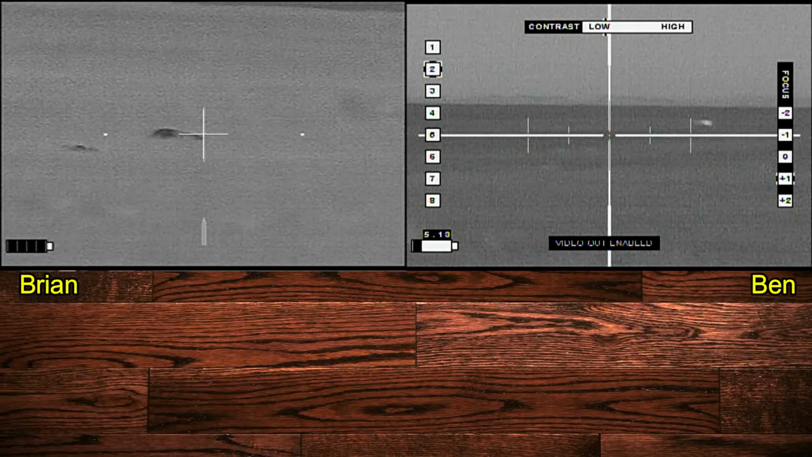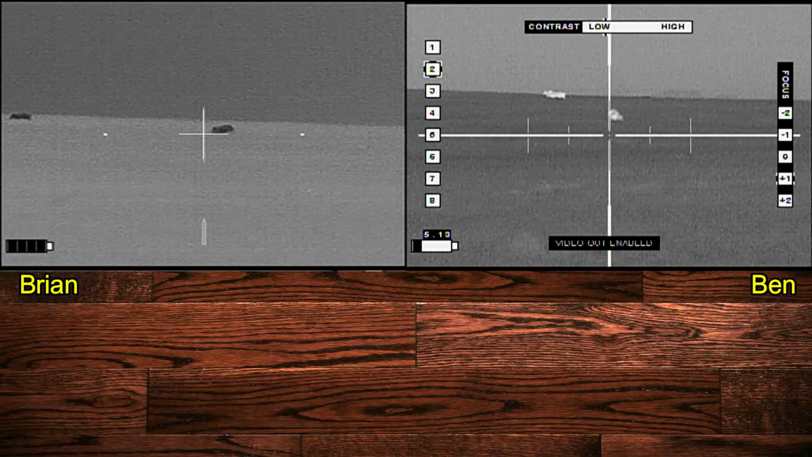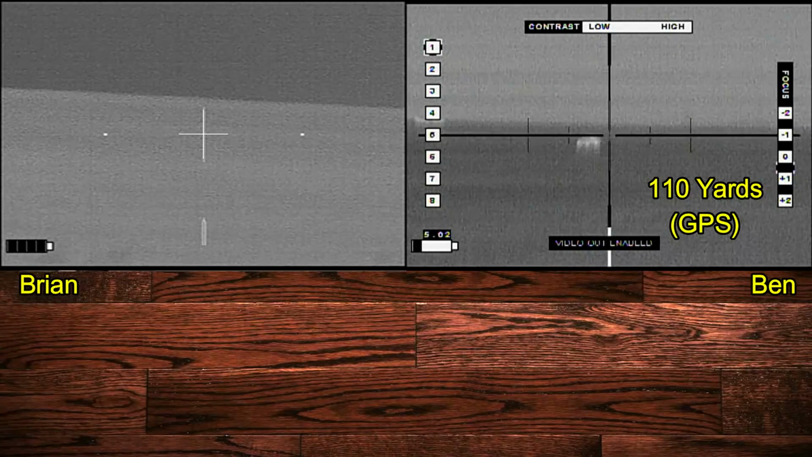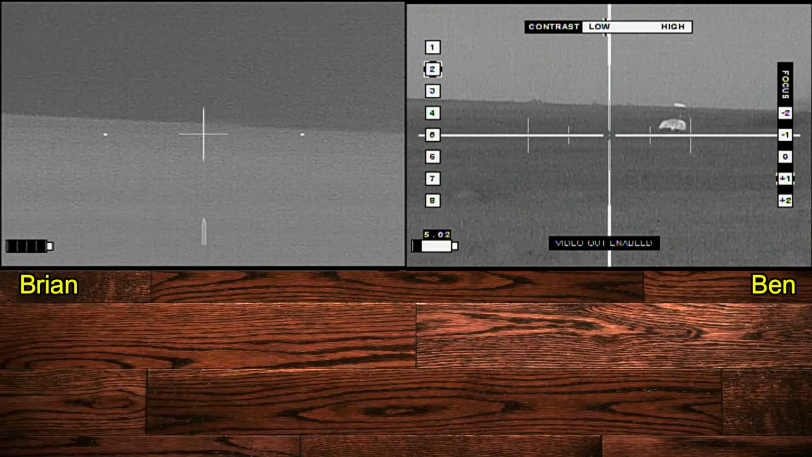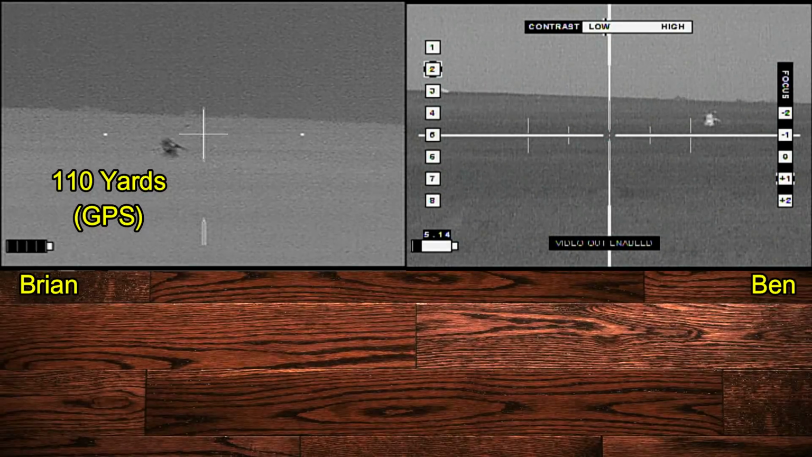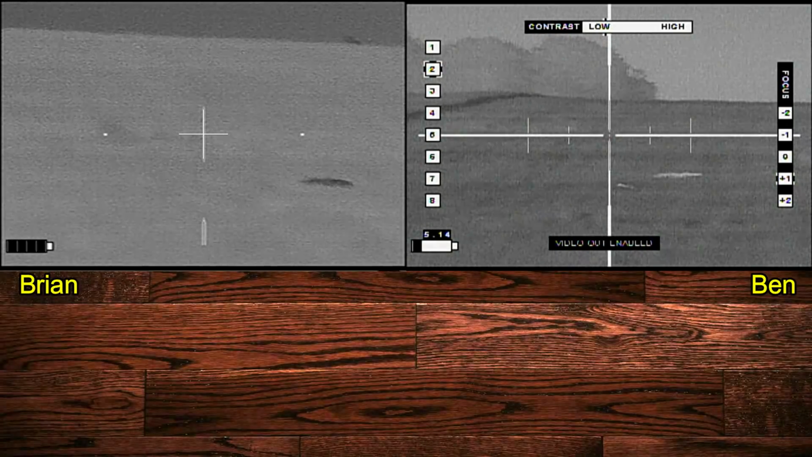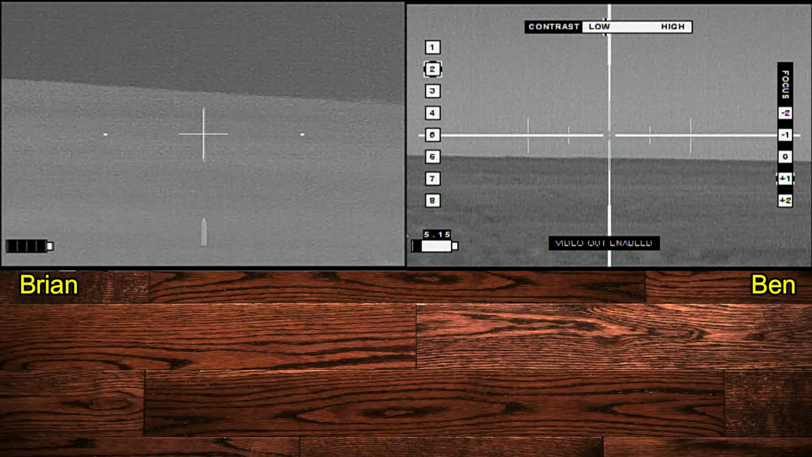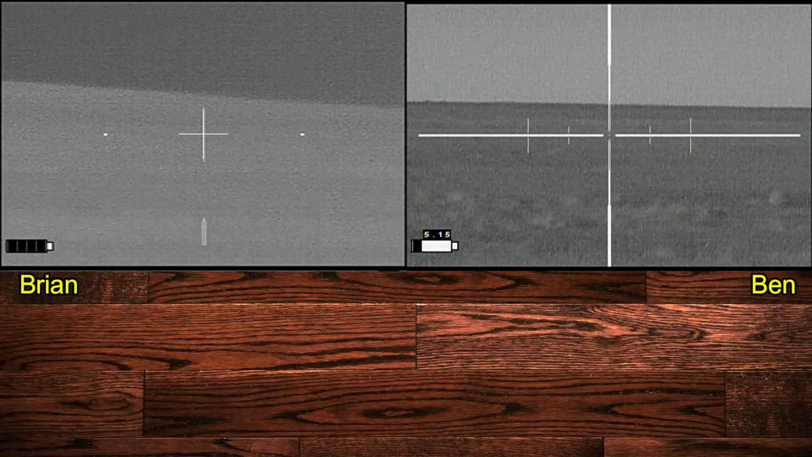Let him go over to the hill. Ben is having some problem with his hog over here on the right-hand side. However, he's knocked that one down after being hit twice. And now the hog's gotten up. So I join in and get it knocked down. And it looks like we have 5 hogs down.